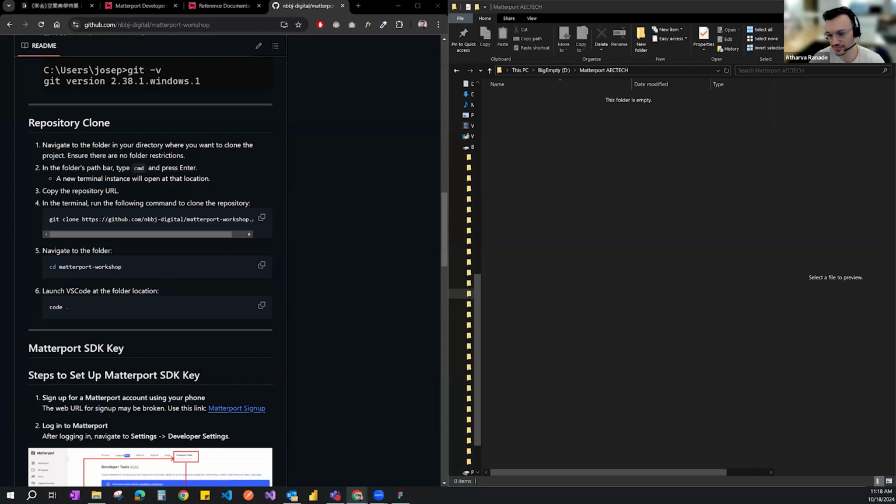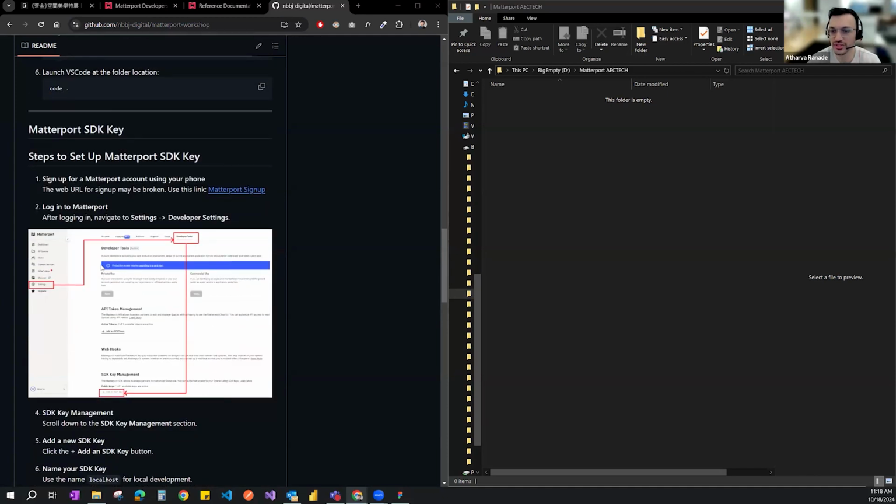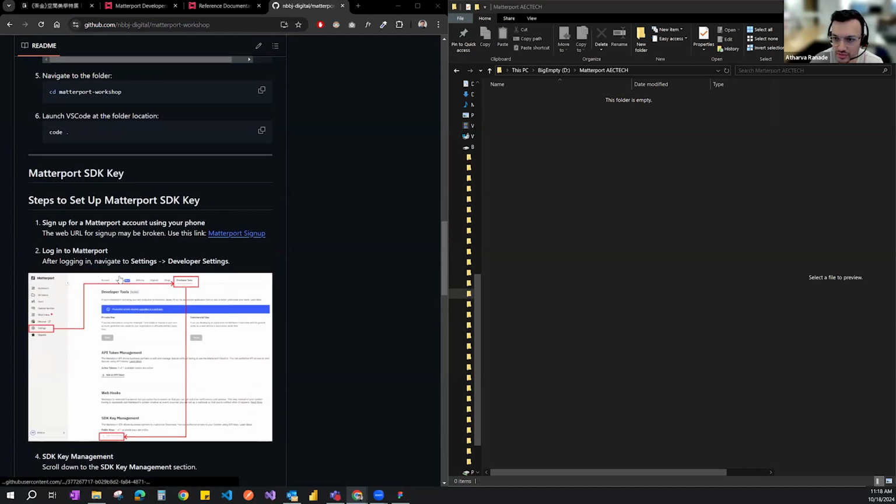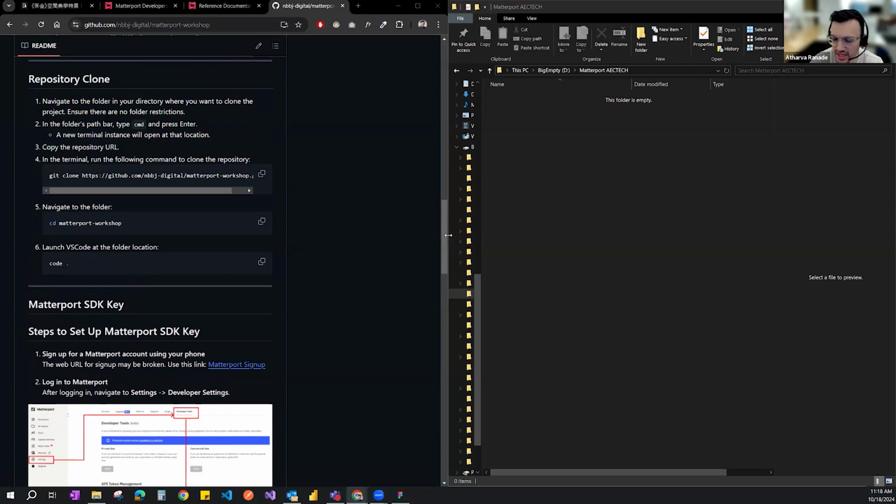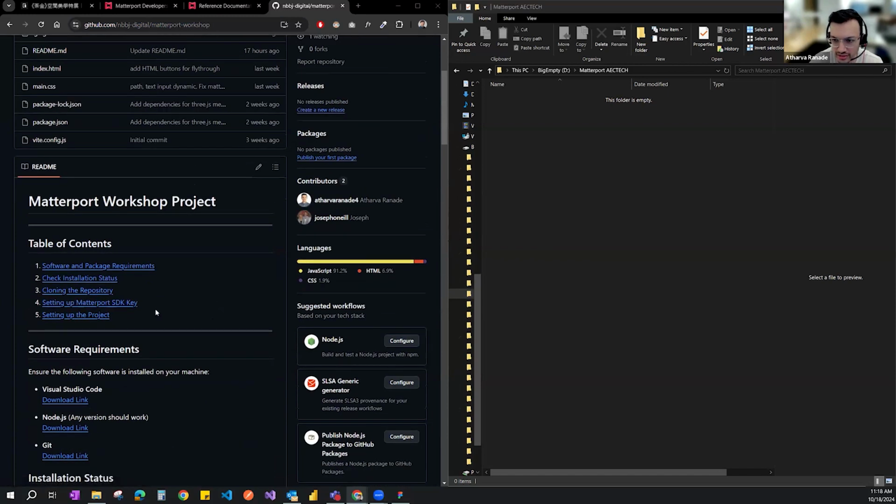We can address them as we go. But as a part of the process, I've shared the Matterport workshop GitHub repository link in the chat. I'll share that again in case it wasn't visible before. We will be going through each of these steps to clone the repository and then setting up the Matterport SDK, going through setting up the project also.